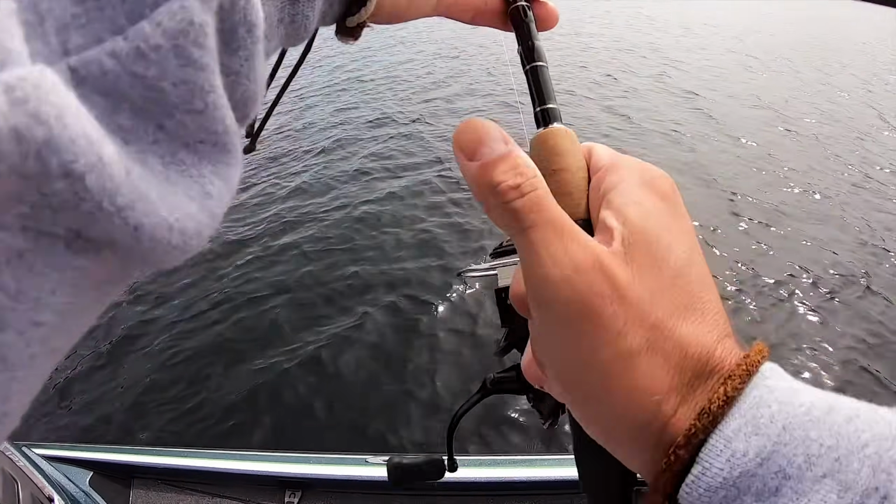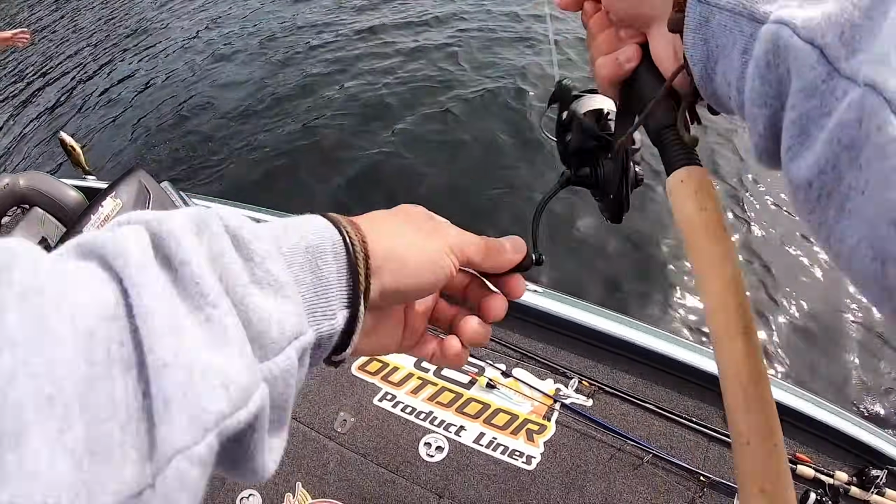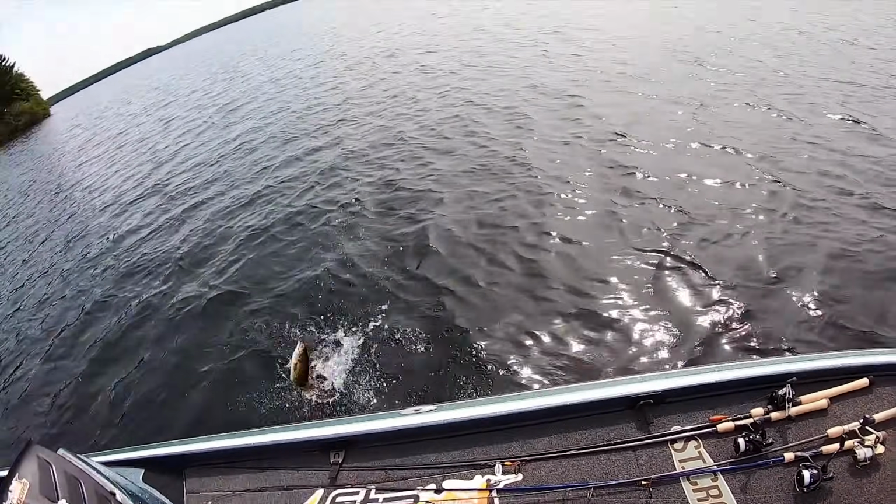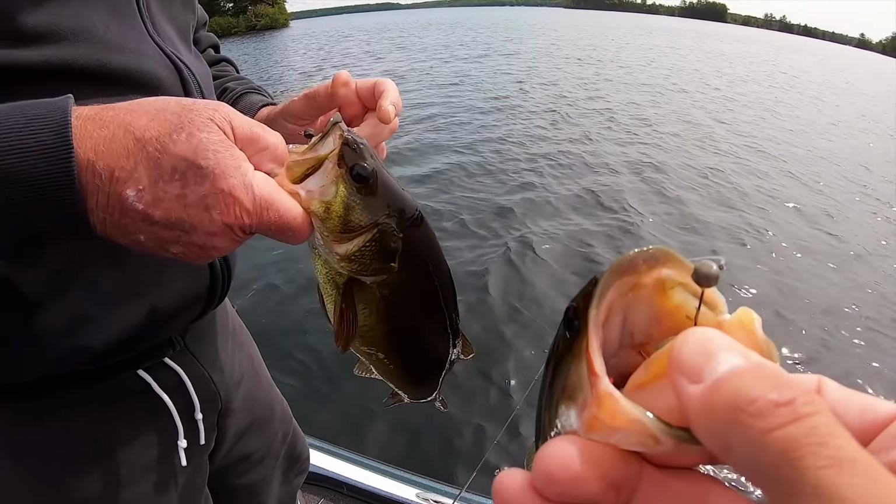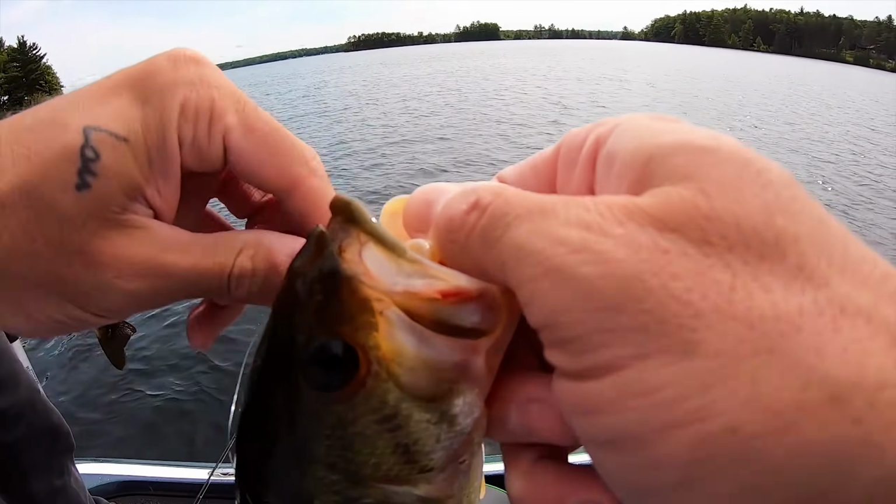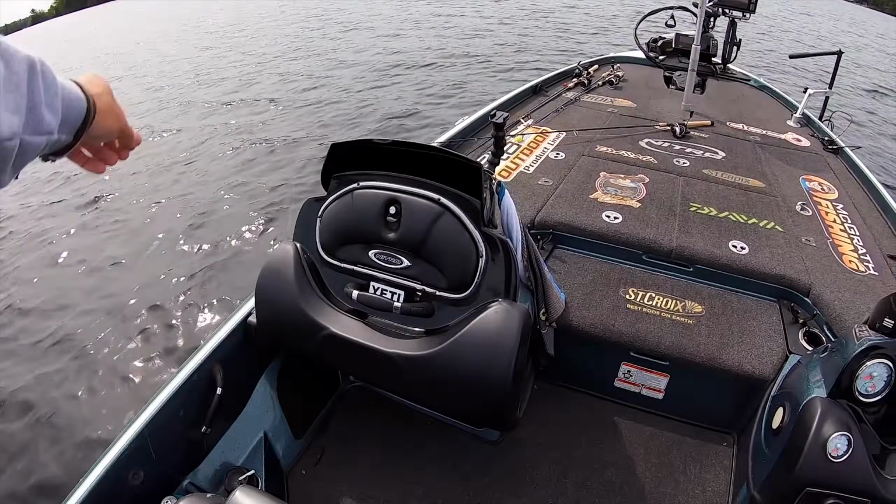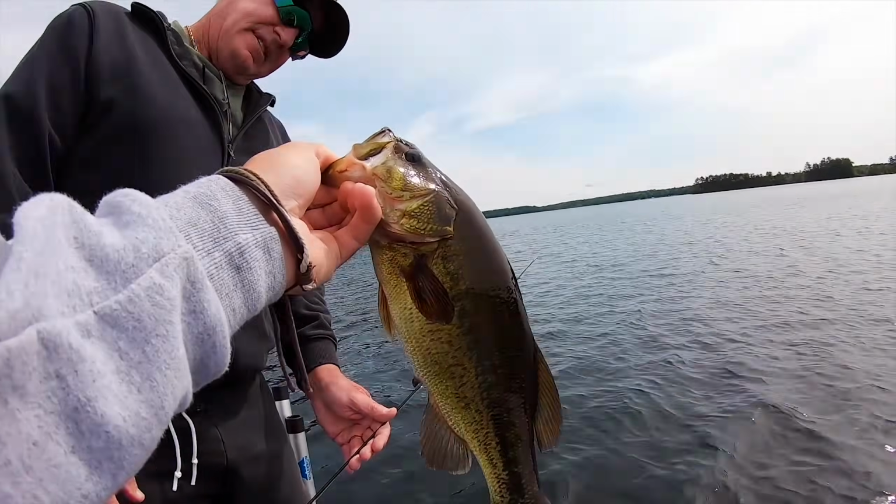Right when I switch the color. Largemouth. Oh, damn, that's a nice one. Mine's small. All right, guys. Double up, both hooked in the exact same spot, too. That's weird. And both Neds gone. There's one. Sweet. And there's another one.